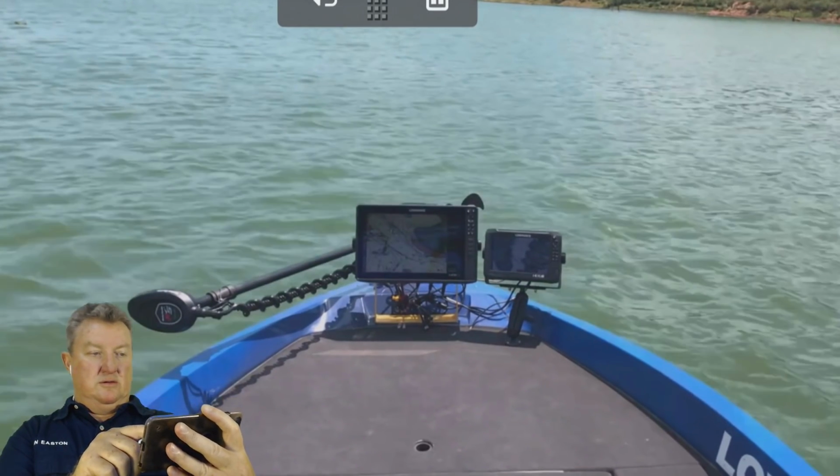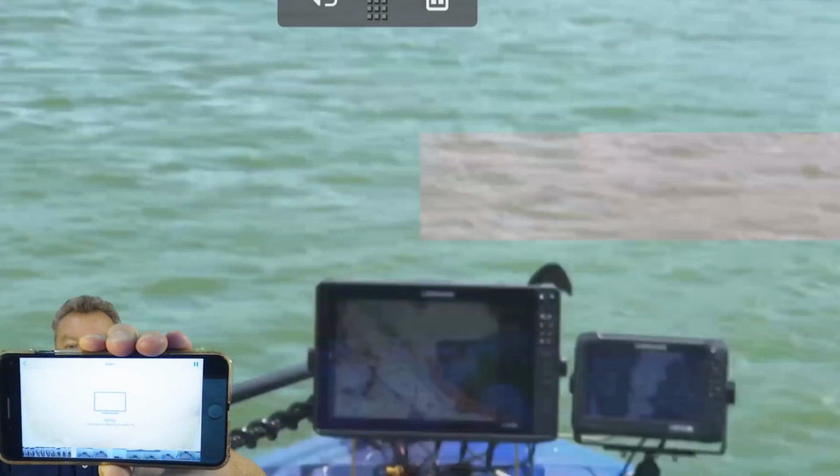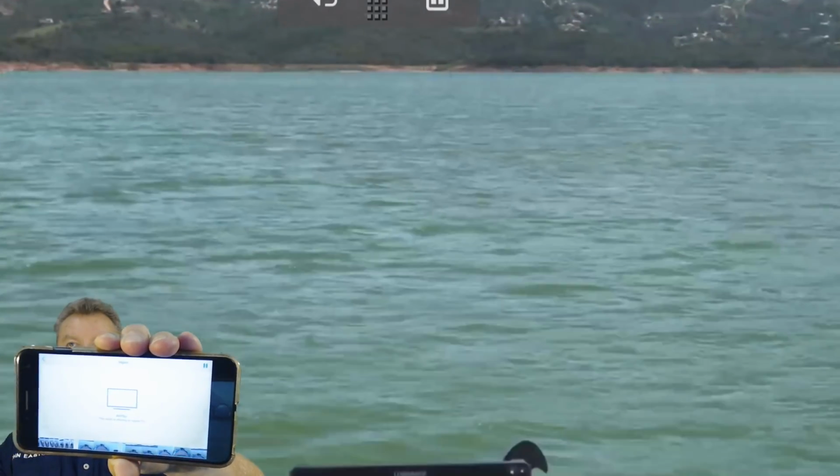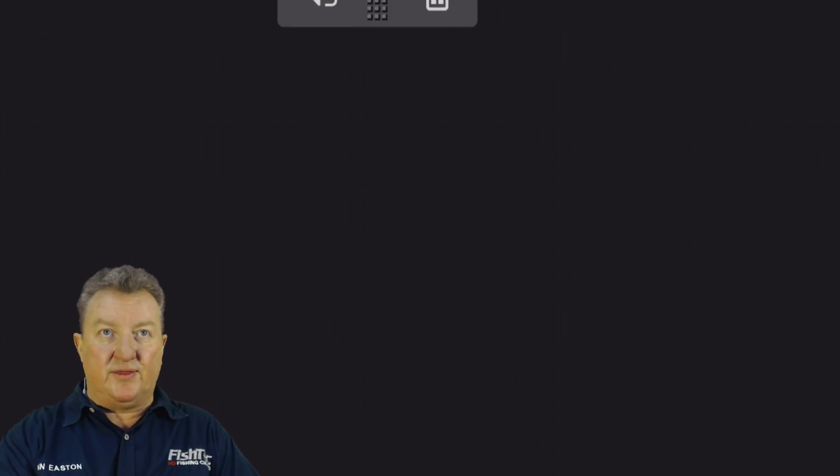How do you hide? I'm trying to, I see it's on AirPlay, and there it's feeding there. But anyway, guys, I just want to talk about that for a sec. I think this is a really fantastic feature, and I'm going to tell you why I think this is such a fantastic feature.